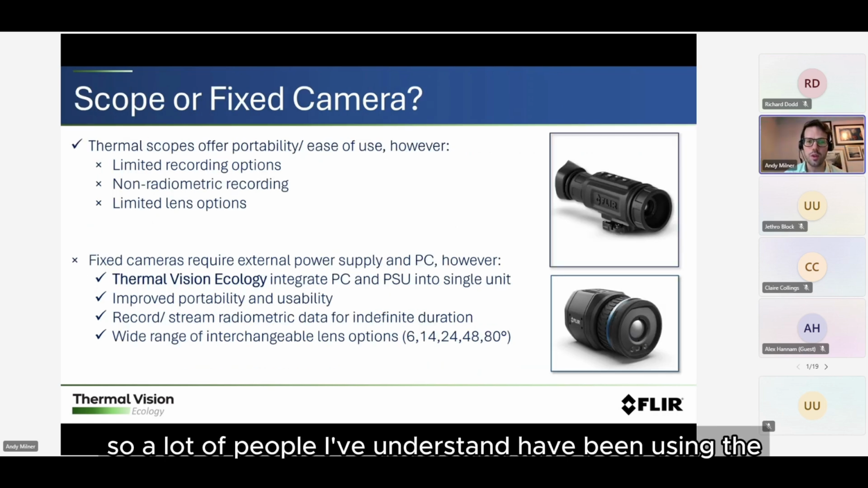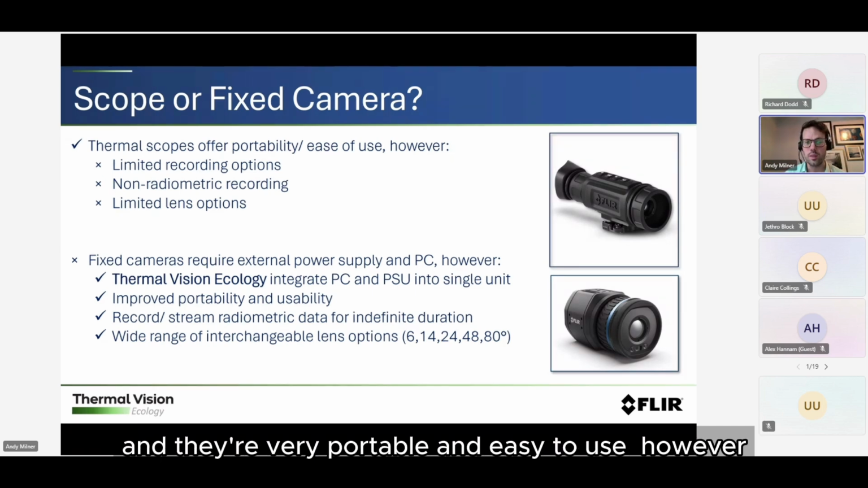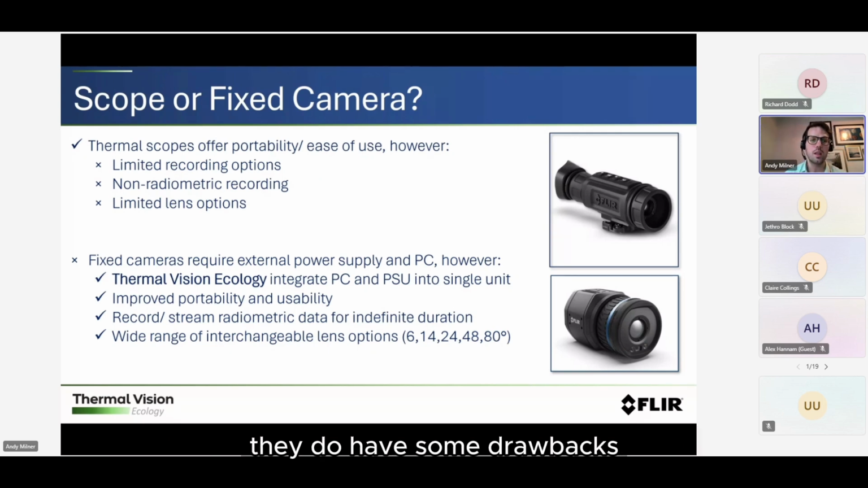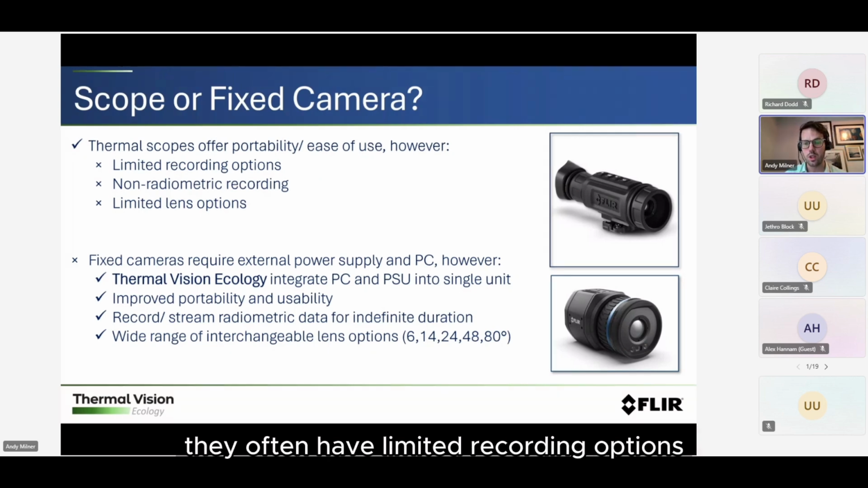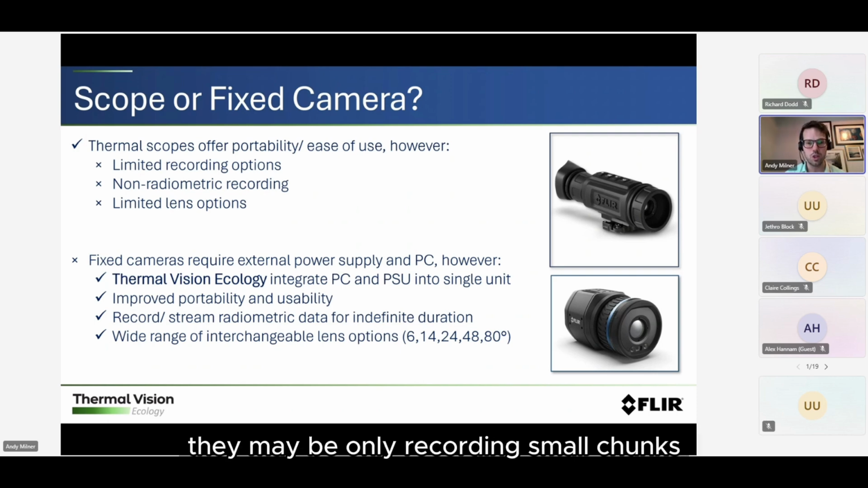A lot of people, I understand, have been using the scopes, and FLIR do make very good scopes as well, and they're very portable and easy to use. However, they do have some drawbacks. They often have limited recording options, so recording a full survey on some scopes is not possible. They maybe only record in small chunks.